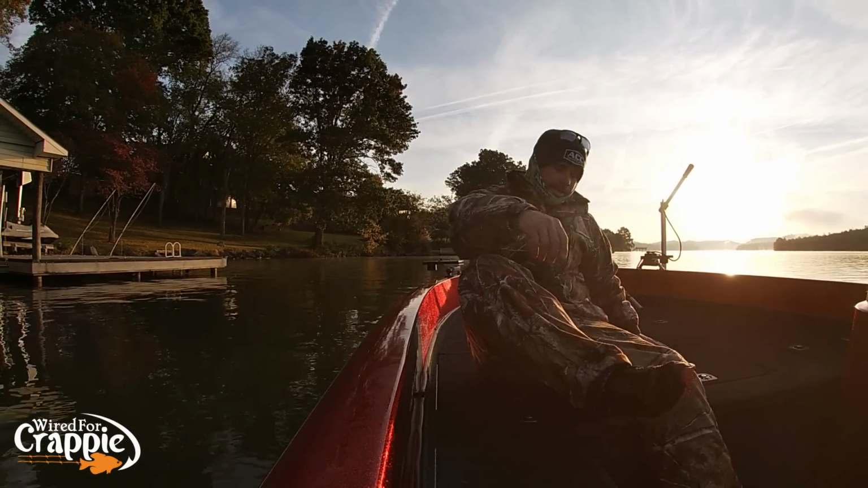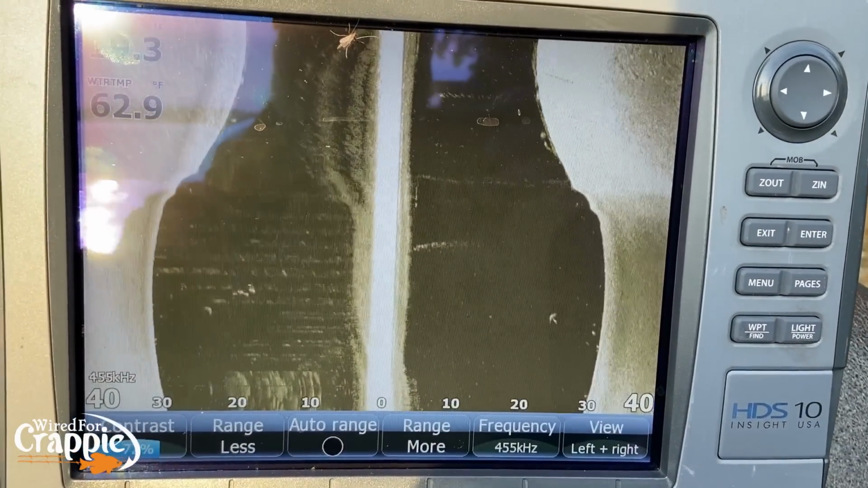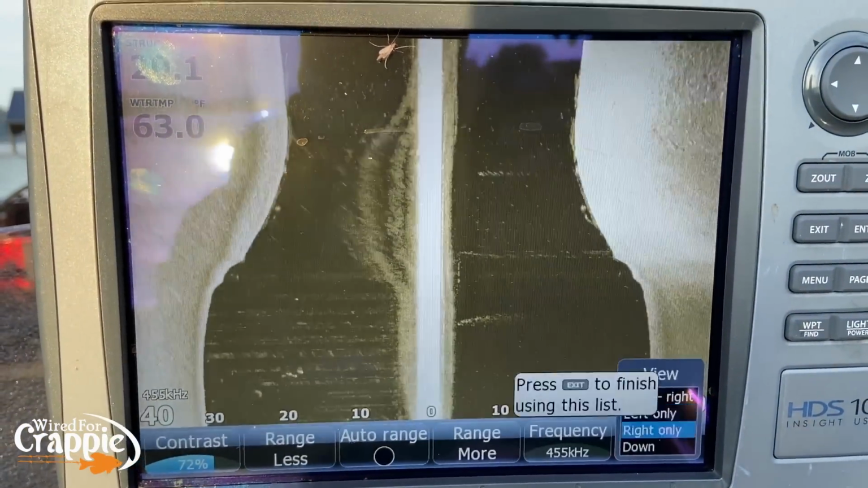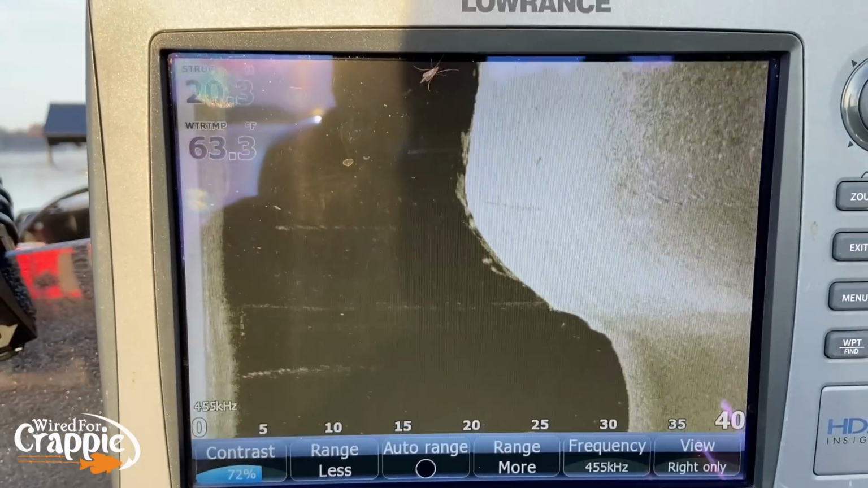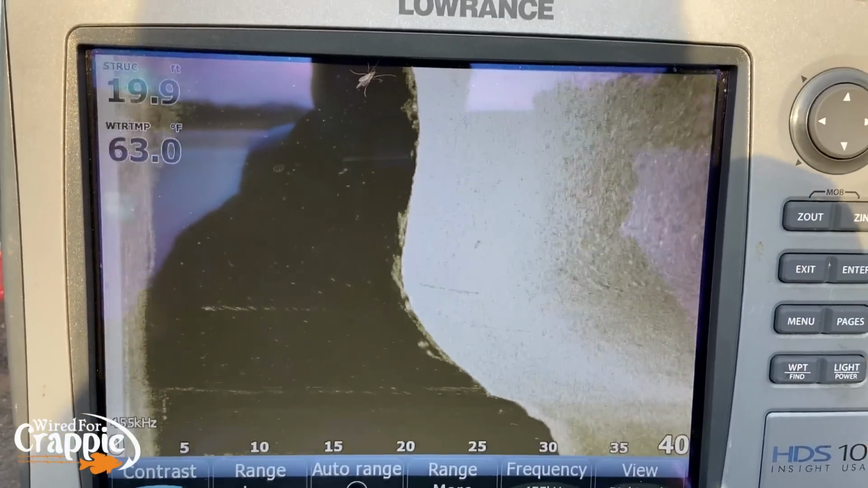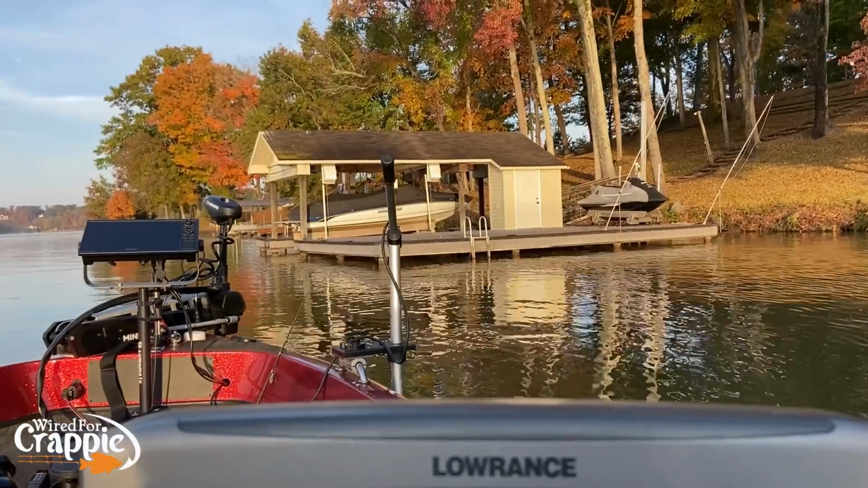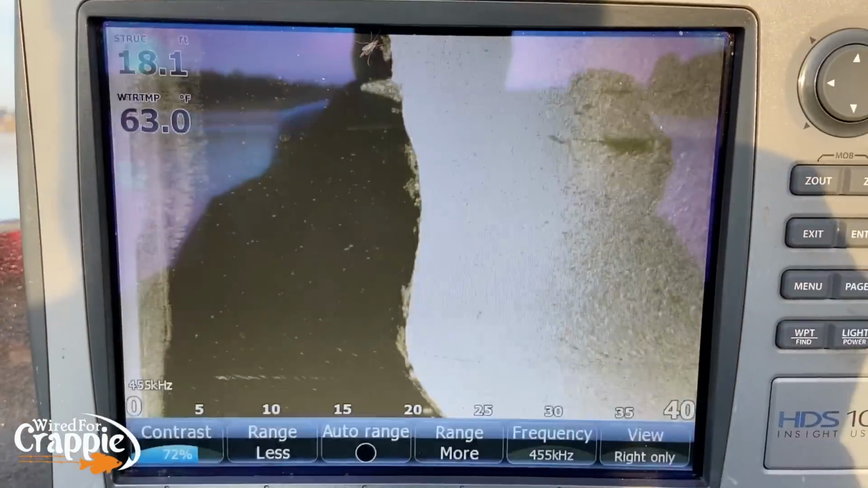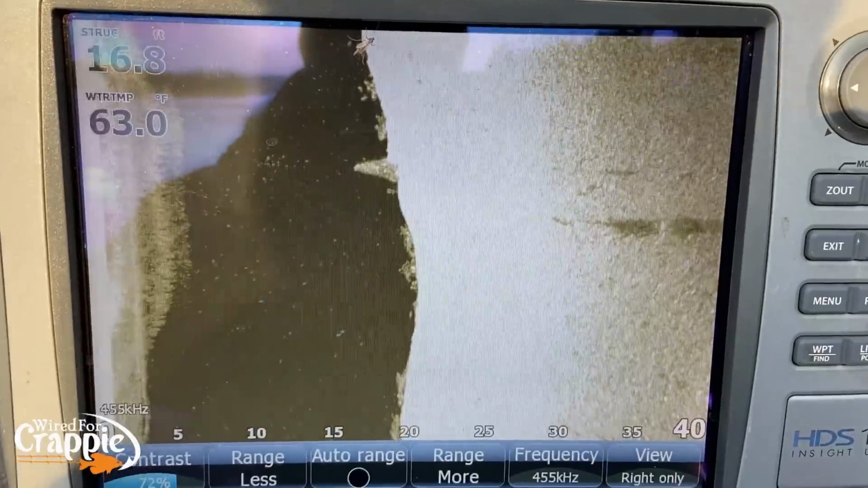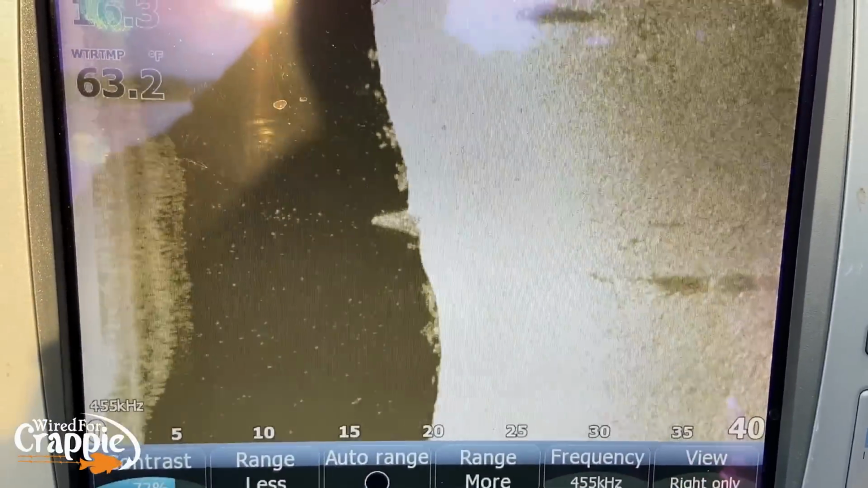Okay, be right back. All right guys, so one thing I'm going to do is put my graph on right only. I'm going to go right down here because we've got the dock on the right-hand side of the screen, so I want that right only. Now we're going to coast by this dock. I've got the dock right here in front of us, and we're going to cruise right by it and see if we can see any fish on this dock.